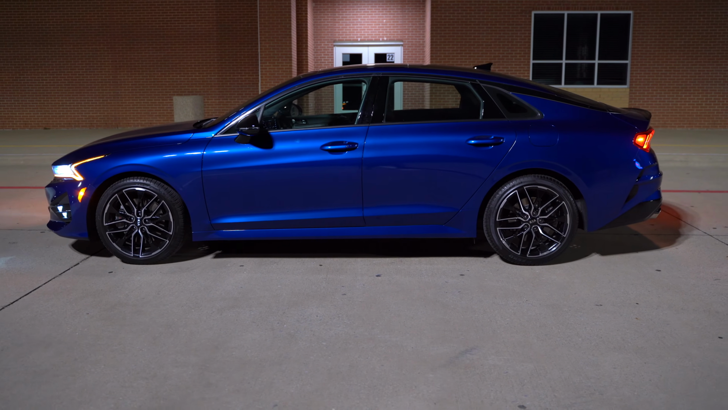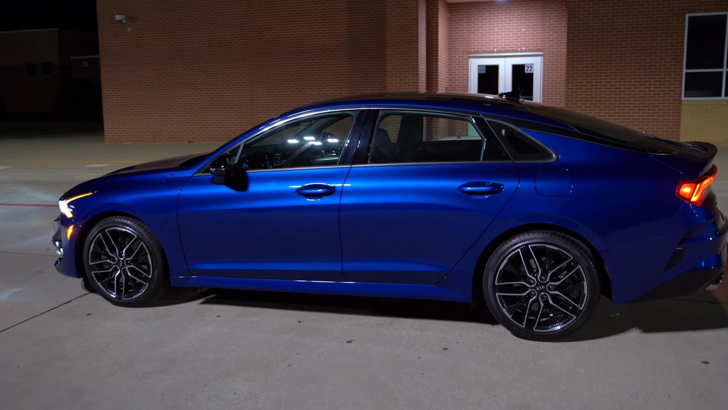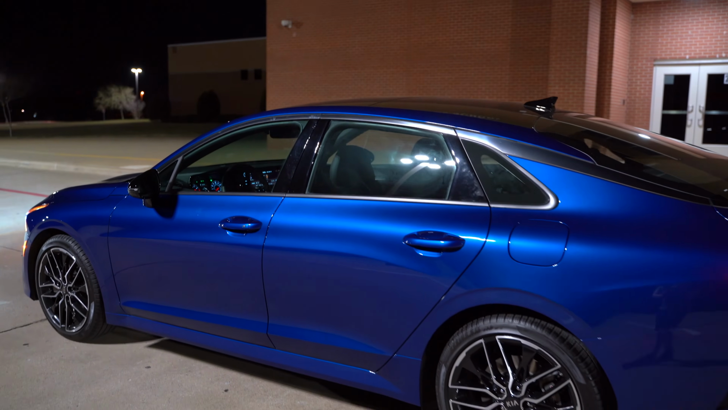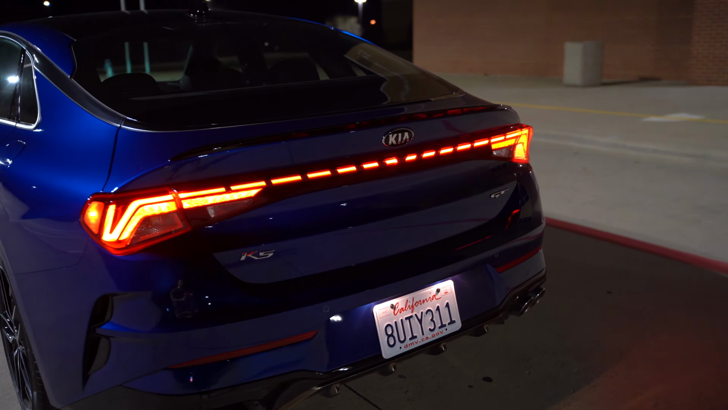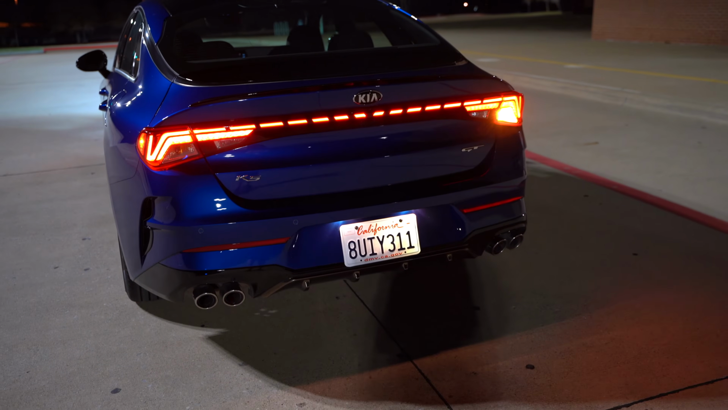This has kind of a fastback design as well. I'd love to know what you guys think, and the GT model gets a little bit different treatment. We've got body colored door handles, gloss black mirrors, and some unique trim on the side. And then the tail light, look at this. We've got more long tail lights, very similar to the Hyundai Sonata that we saw last year.